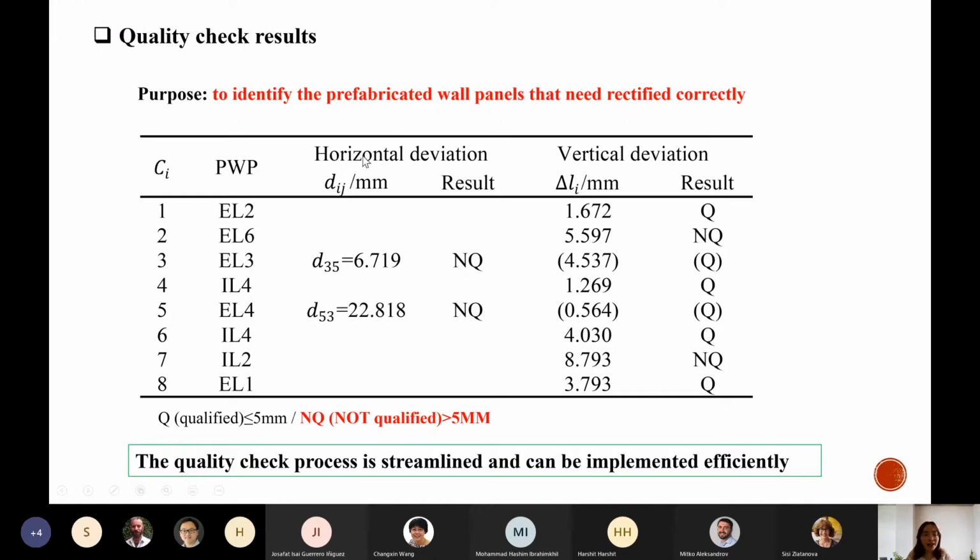I need to mention that the horizontal deviation will not be checked for each wall panel, because the horizontal alignment is mainly based on the panels that should be installed in the same street line. If they don't need to be installed in the same street line, then we don't need to check the horizontal alignment among them.